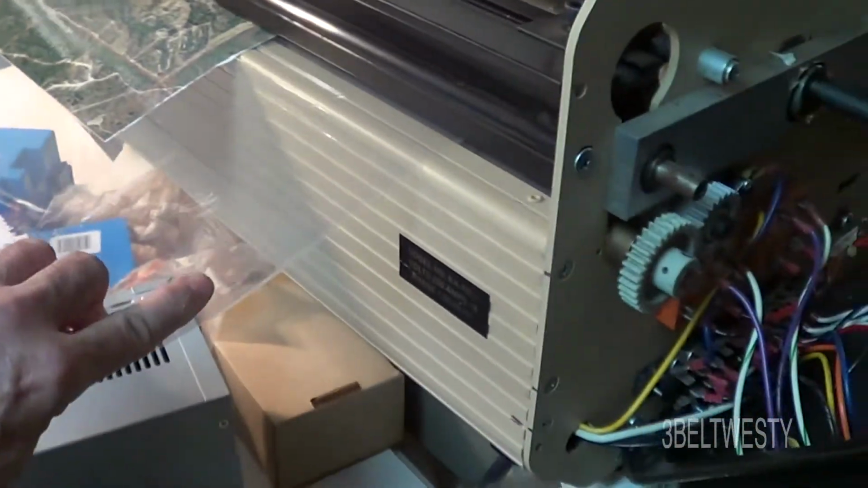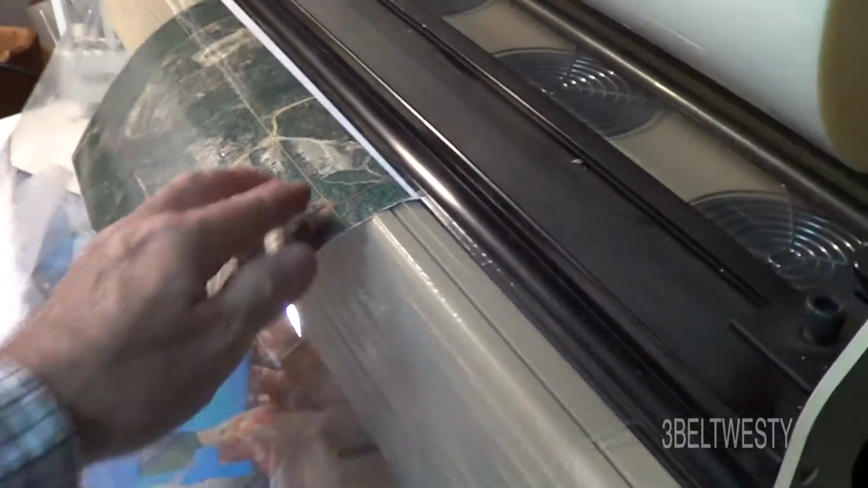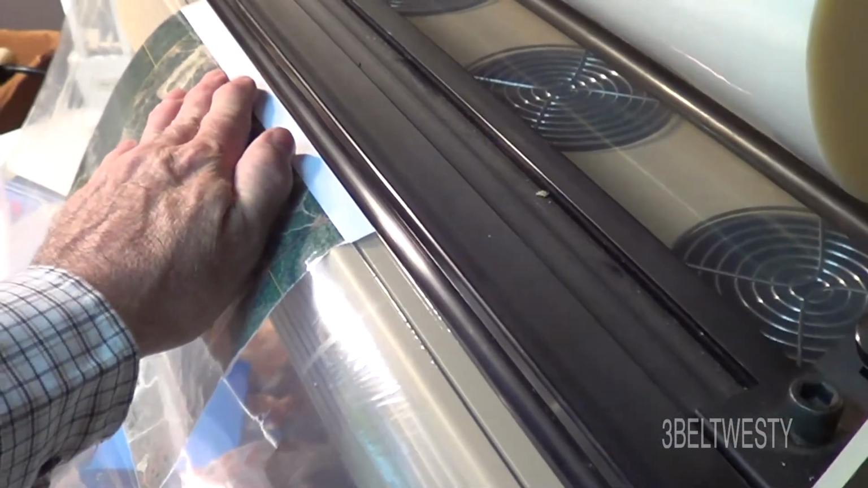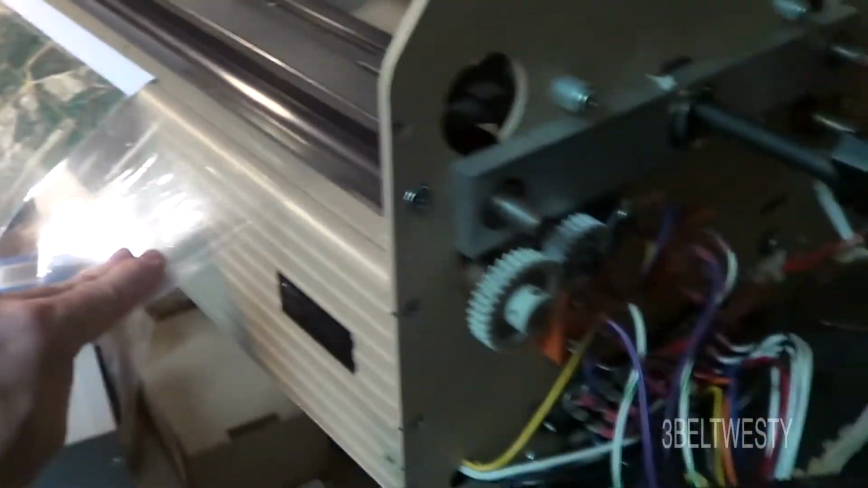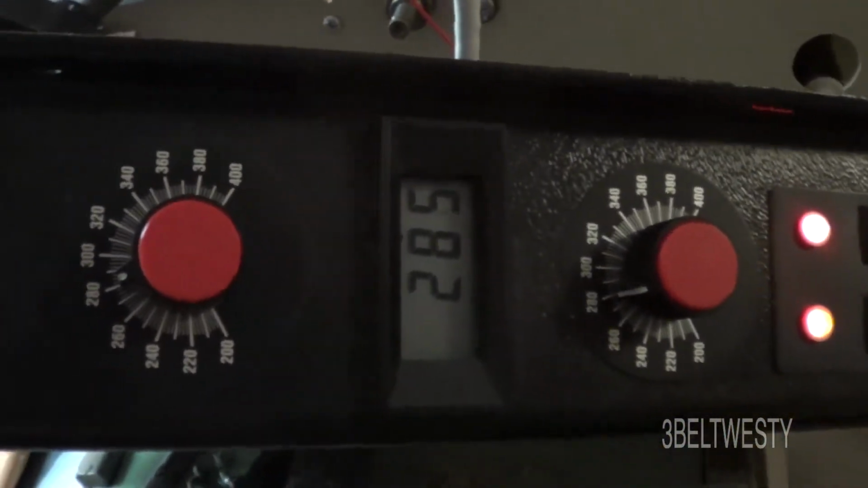It can be marginal to where it'll bond to itself. The adhesive's on the inside here, and these are both set to about 280.